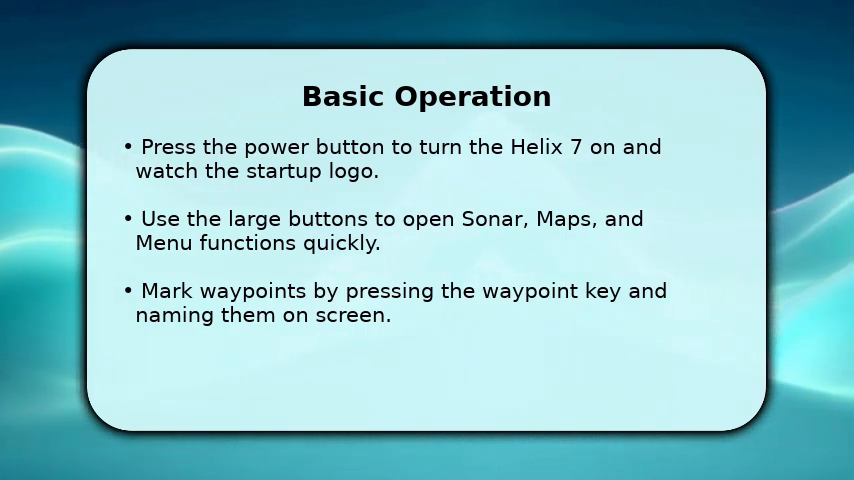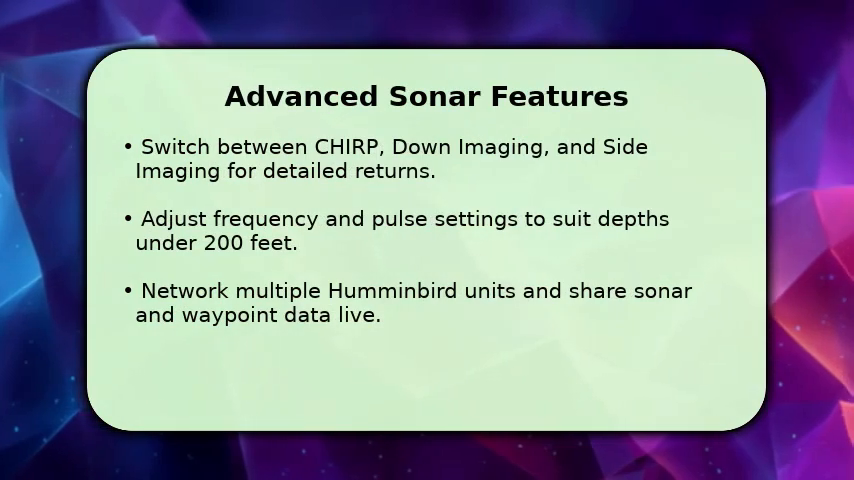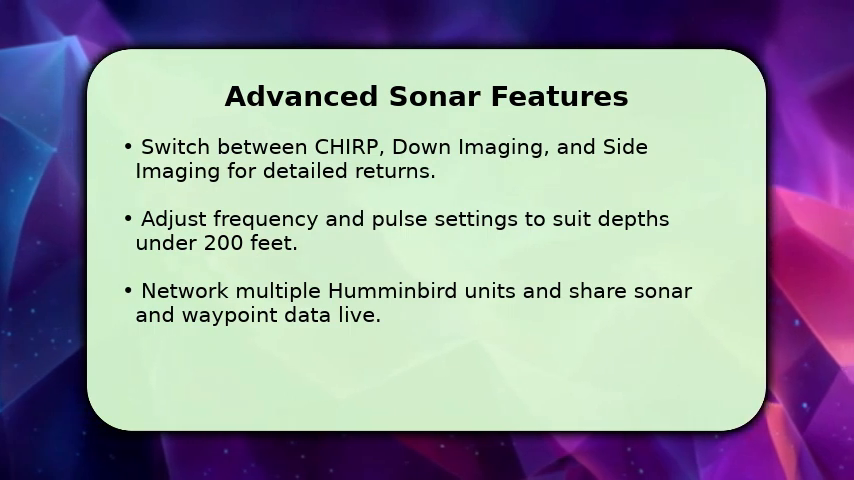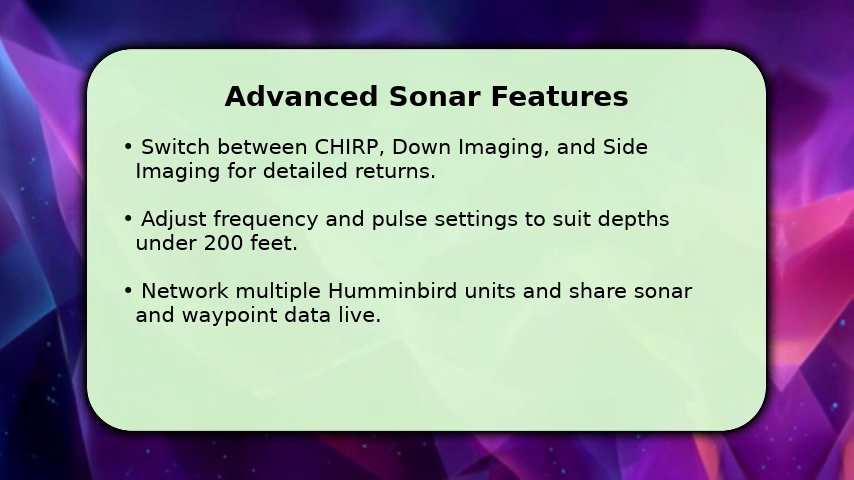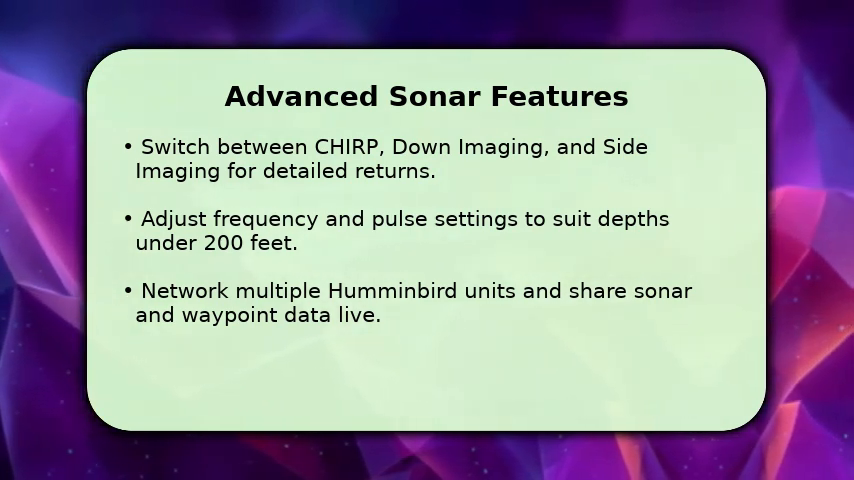Access advanced sonar and choose chirp, down imaging, or side imaging for more detailed returns. Adjust frequency and pulse settings to suit depths under 200 feet and reduce noise. Use range and sensitivity together to sharpen fish arches and structure separation on the 7-inch screen.